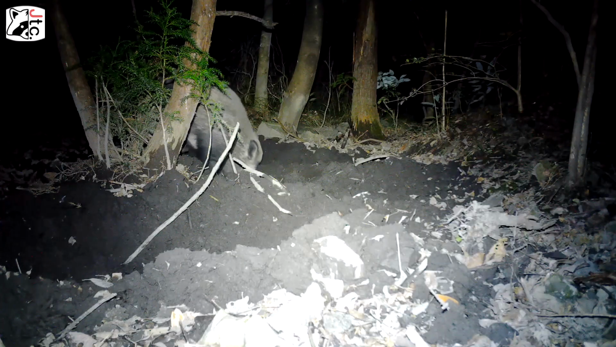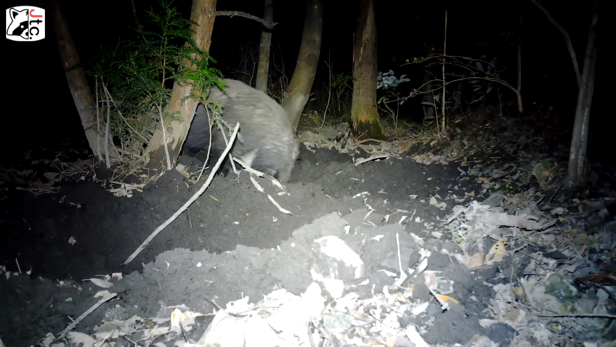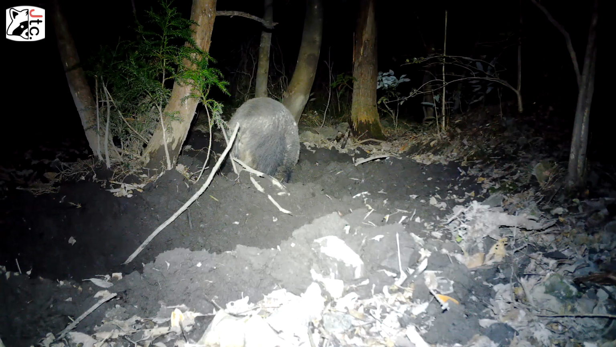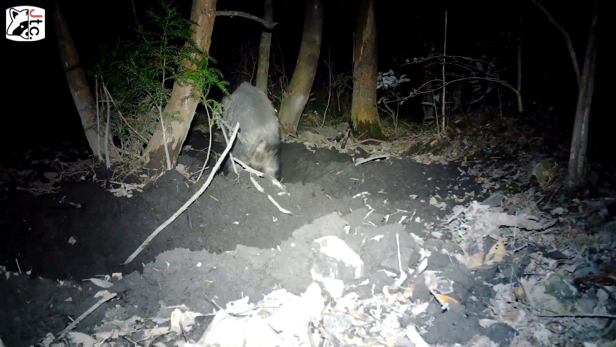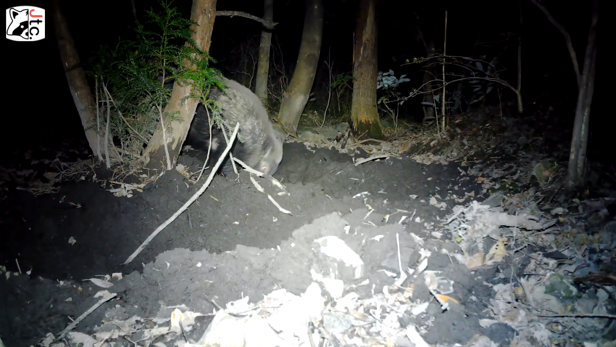Back to the boar. Again, just quite a few boar, and I knew it would be boar in this area, but again, a lot of action, and it's always interesting to see the boars in their natural habitat, what they do, and how they interact with it, and how they shape the environment.